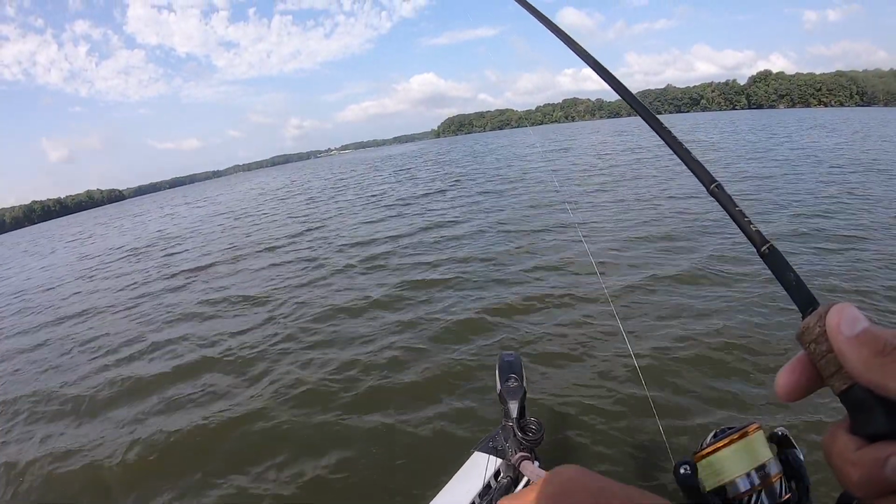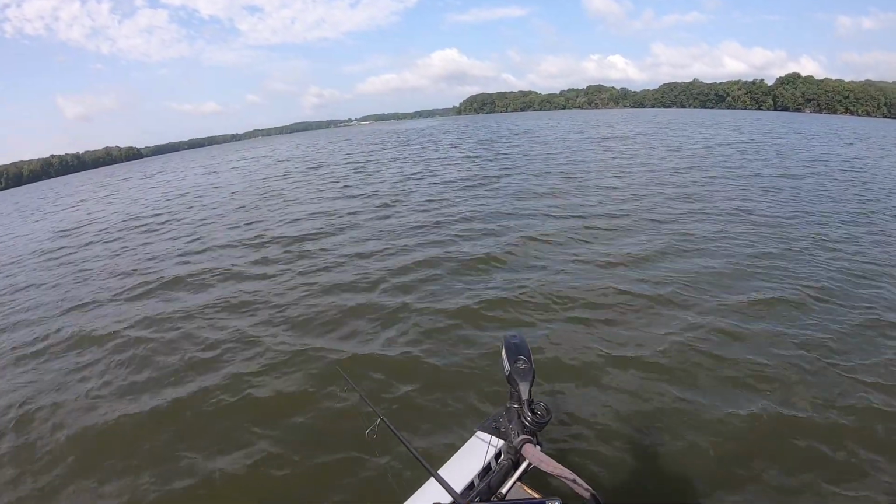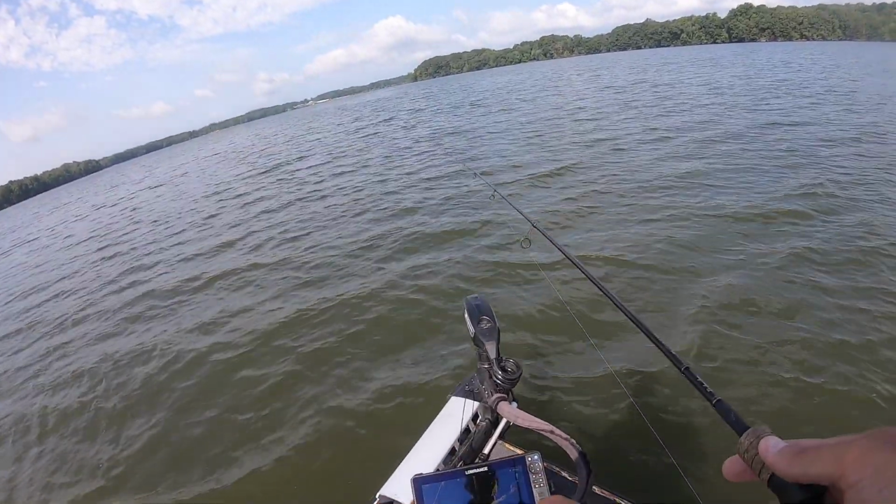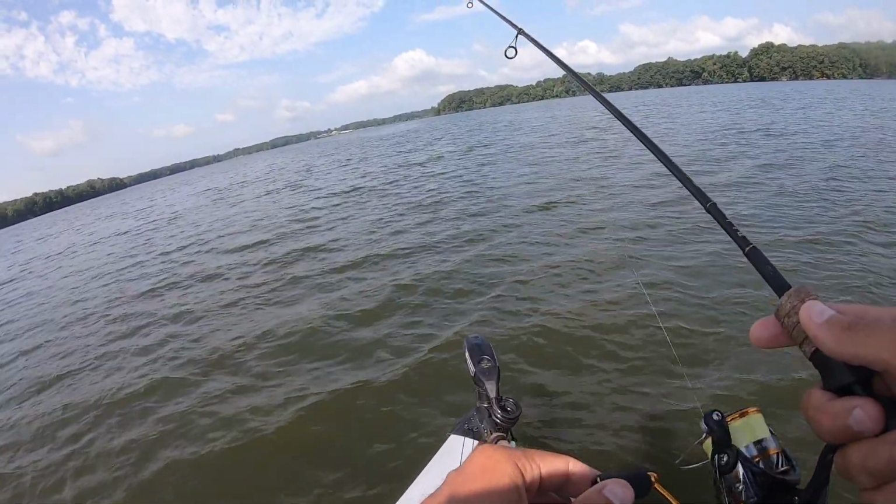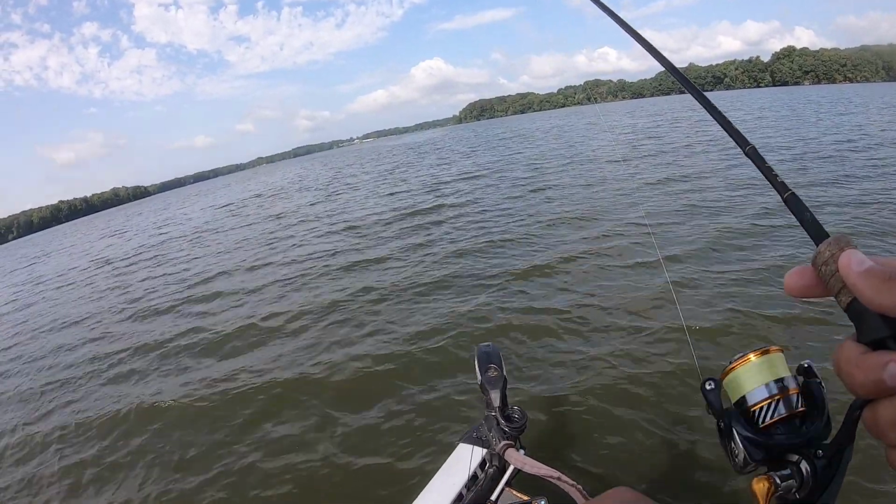That's the thing about a crappie, their strike zone is not real big, and I think Live Scope and Active Target have really shown that to be true. A lot of times when you're crappie fishing, you got to put it, I mean, exactly where they want it to be, or you are just not going to get that fish to bite. I mean, that's just the way it is.